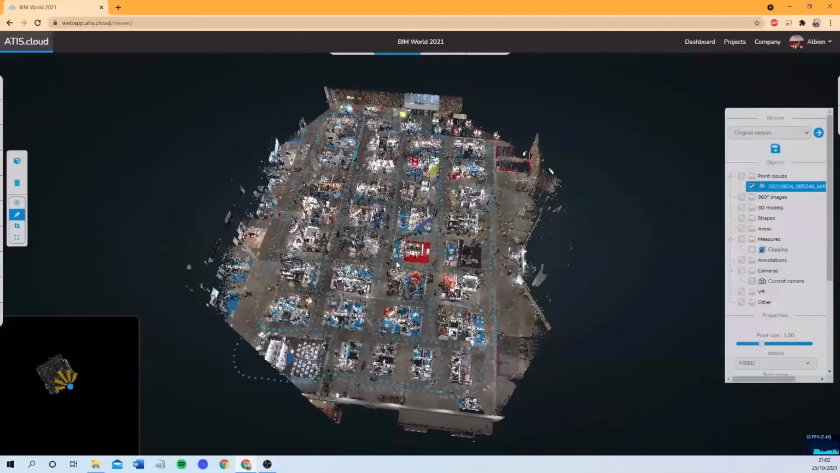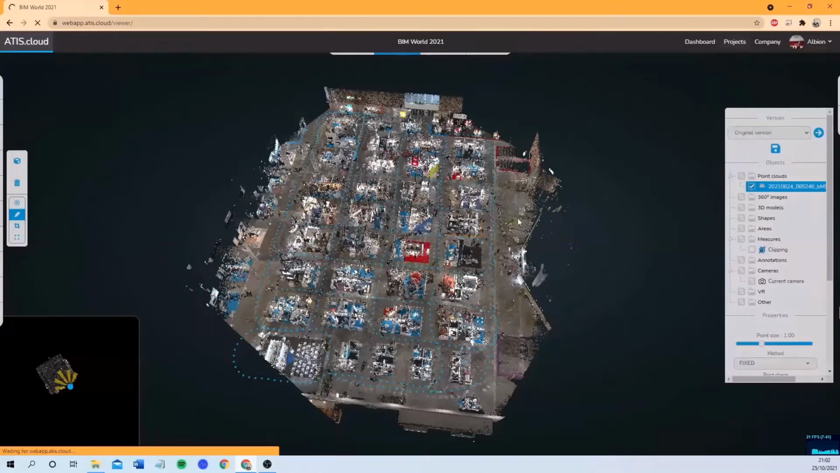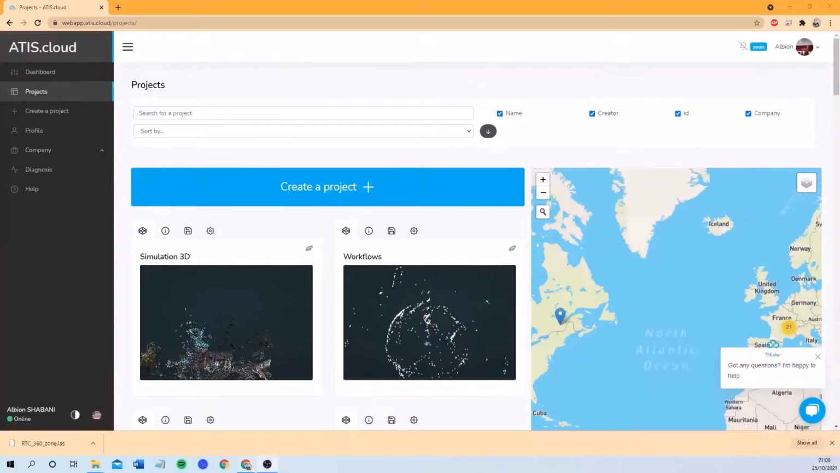More than geometries, we are compatible with BLK2GO, Pegasus, and other mobile scanners. And now we won't be saving this version. We'll go back and change this project. Please, if you have any questions regarding the geometries or mobile scanners, make sure to ask your question, or you can also ask them at the end where we have 10 minutes only for the questions.